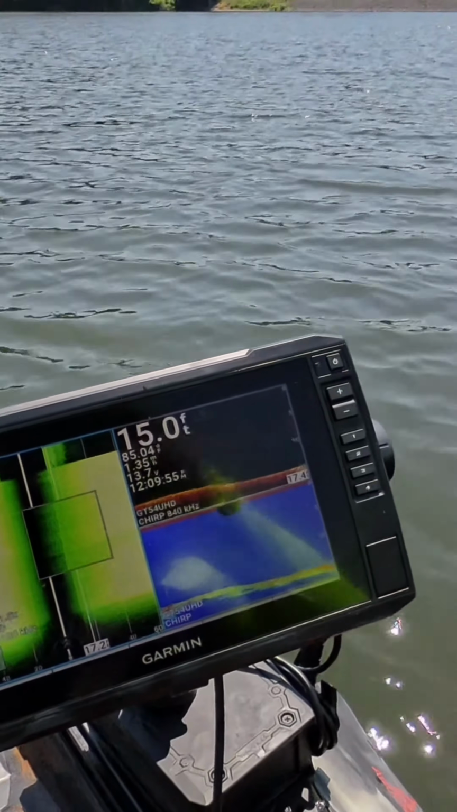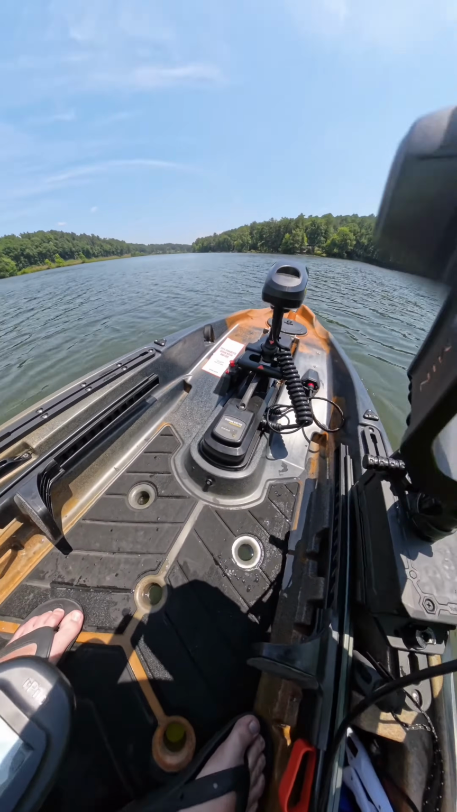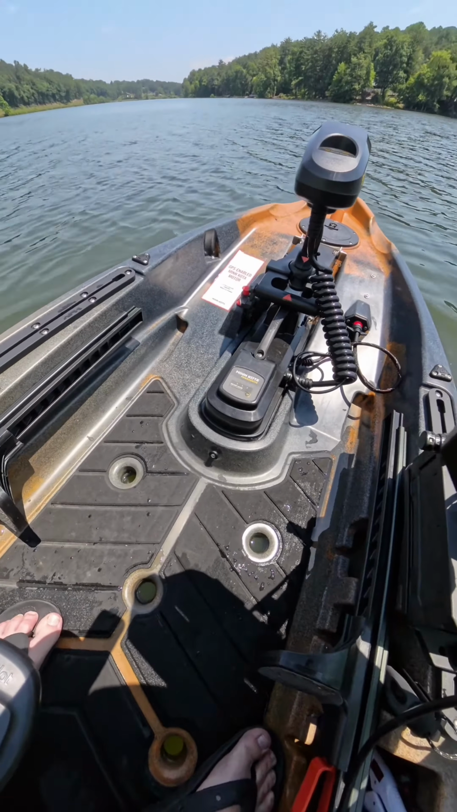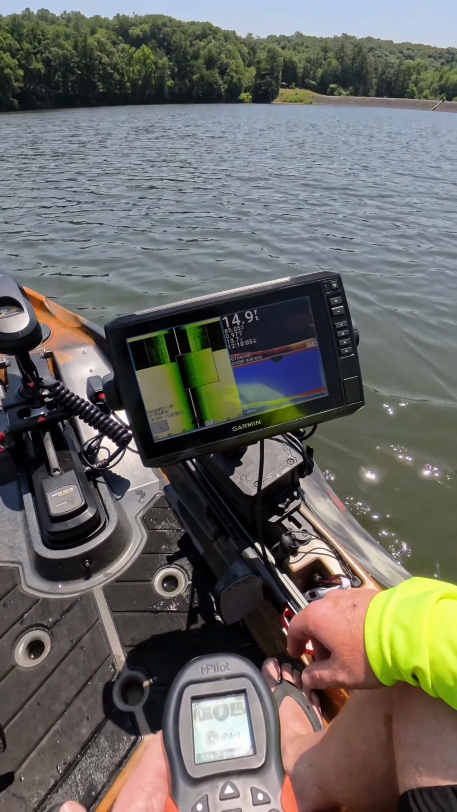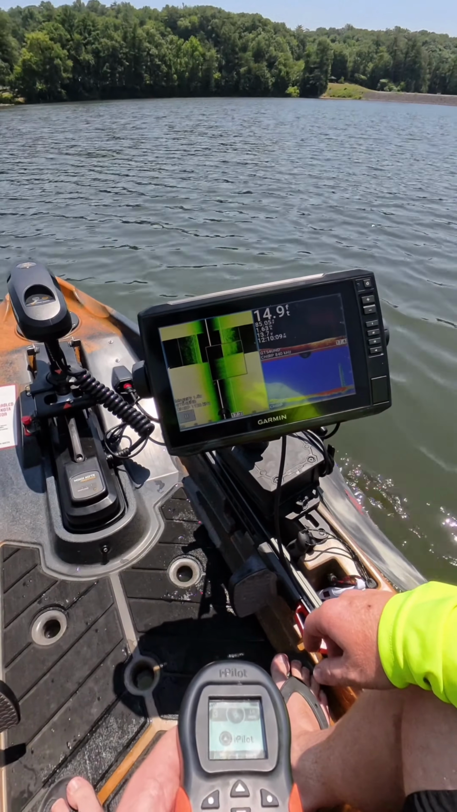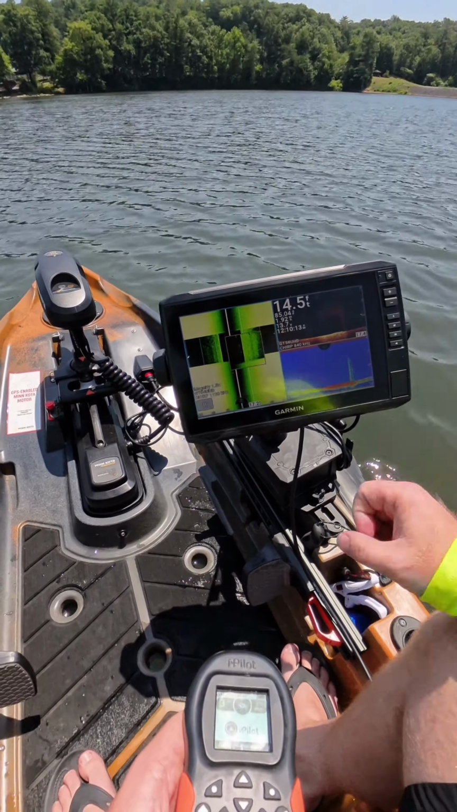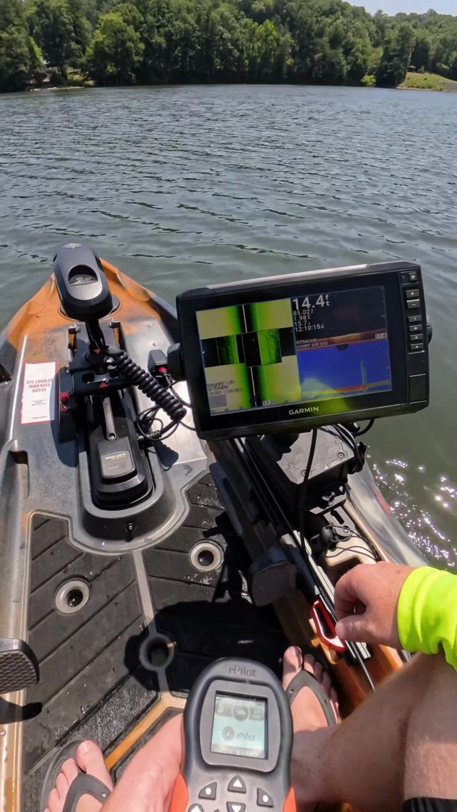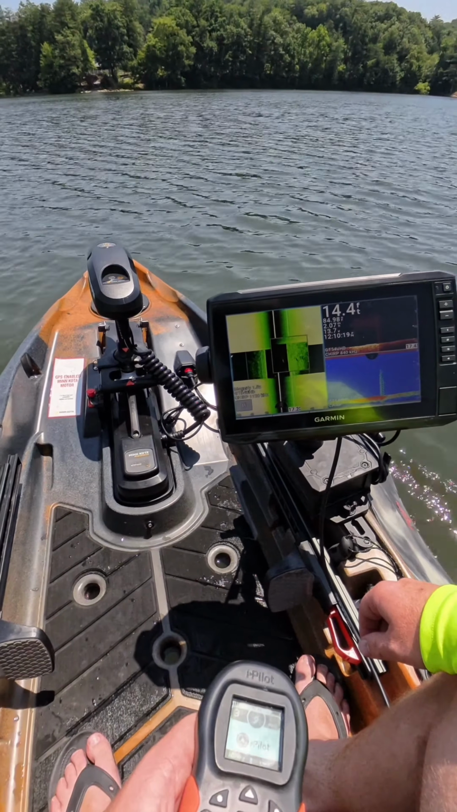Still getting noise on the side mount. Side view. Still getting noise on side view for some reason. Not really sure why. Pretty sure the transducer's mounted down far enough.